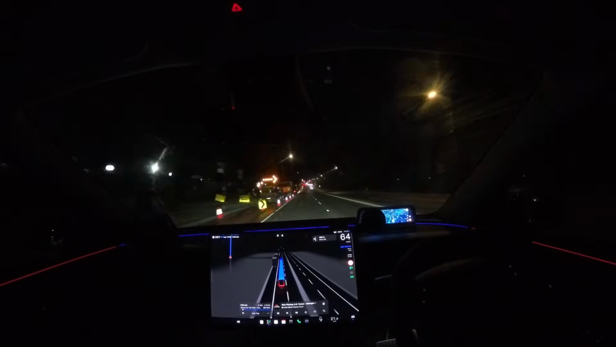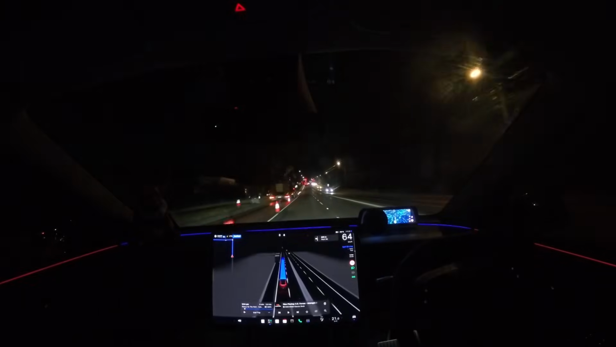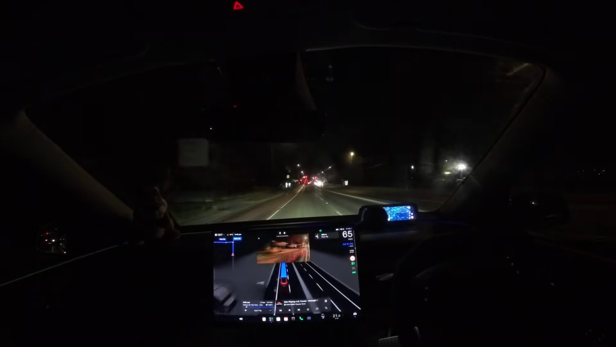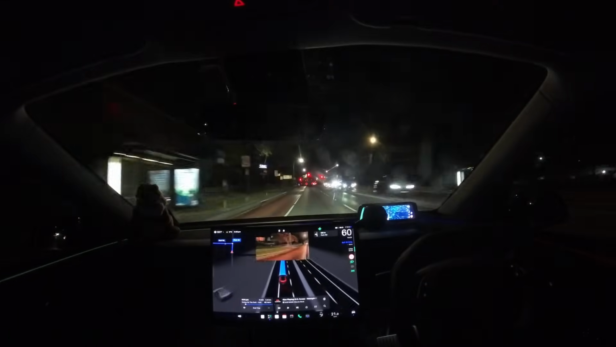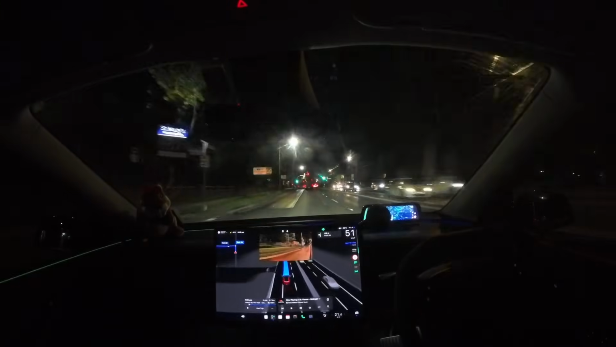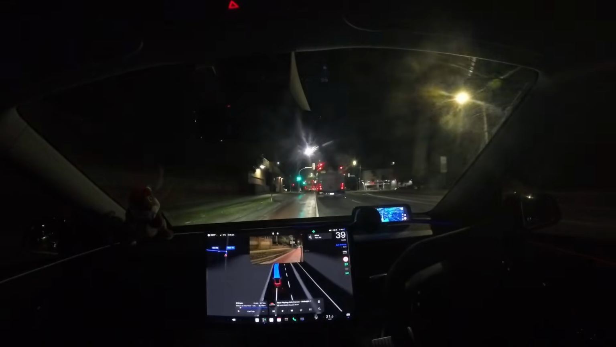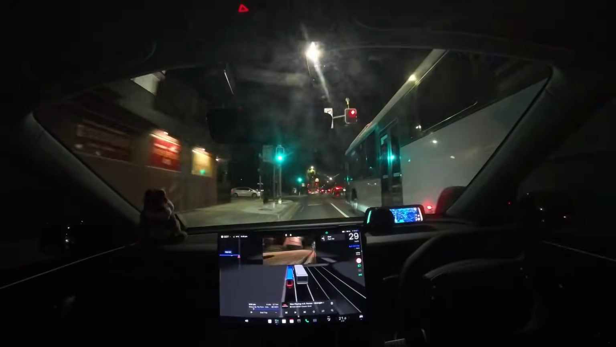In 200 meters, turn left onto Park Road. So it didn't recognize that as a construction zone. Is it going to take the most left-hand lane to turn left onto Park Road here? Yes, it did. Okay, that's fine.